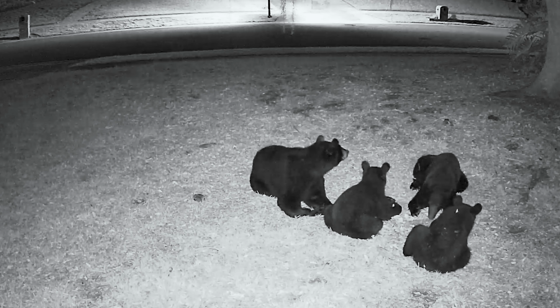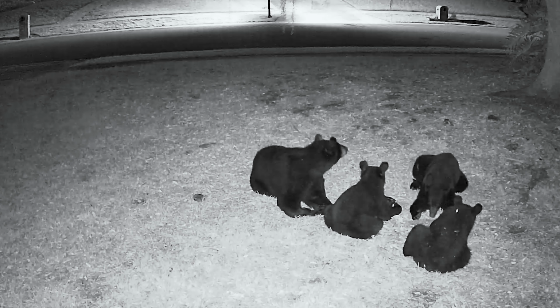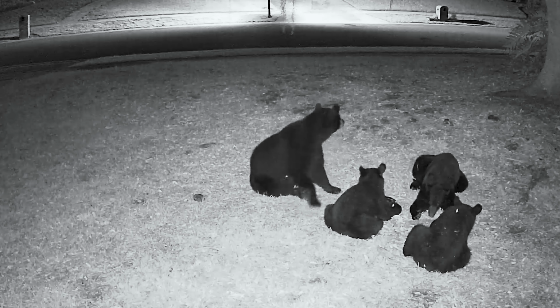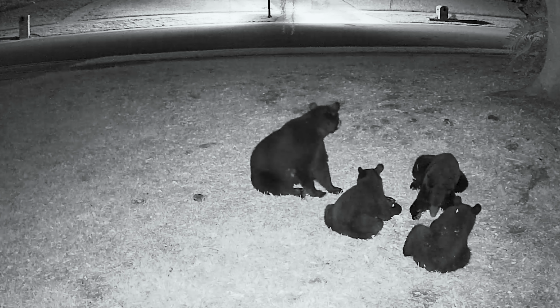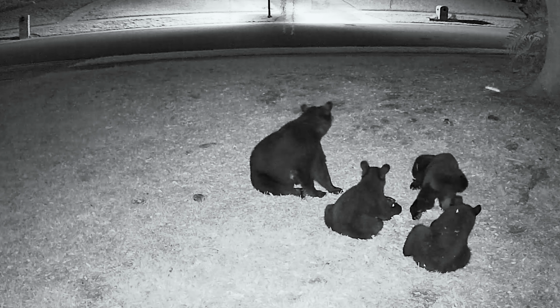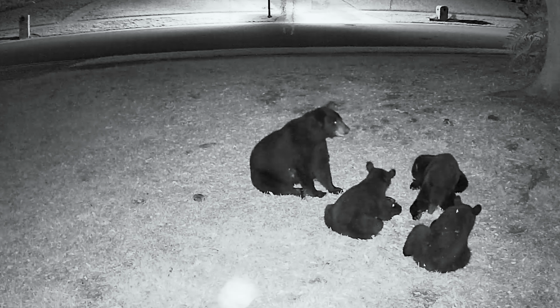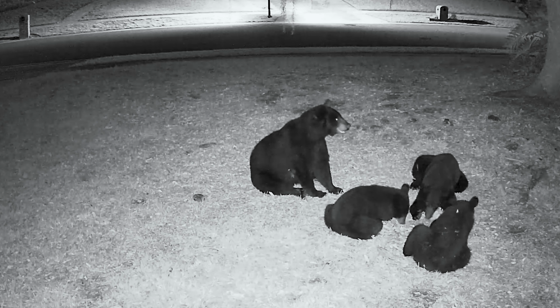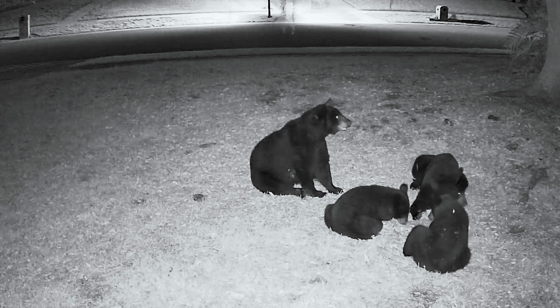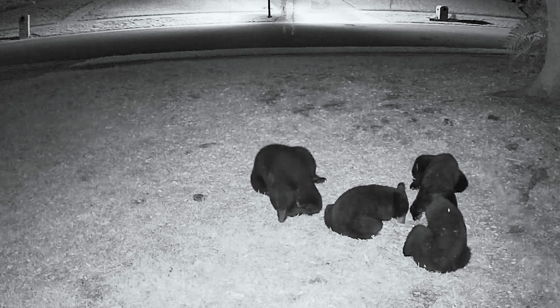Typically, the babies go up in the tree and sleep until daylight, and the mom sits at the base of the tree and looks out for danger. Sometimes she goes up there and sleeps with them. On more than one occasion, the mom leaves and 2 of the bears follow her, and one doesn't wake up, and she comes back later for him when she hears it crying for its mommy bear.